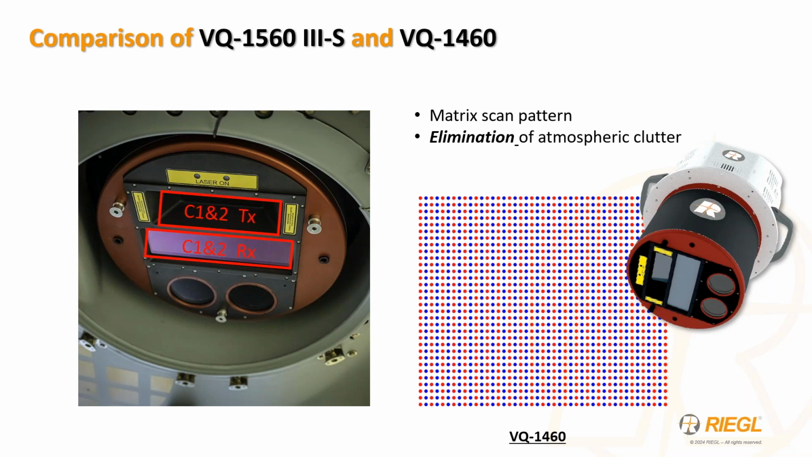So if you're having challenges with respect to smog or in-air particulate from smoke and whatnot, the 1460 really changes the game with respect to the amount of noise clutter that you might encounter in your collected data sets. The data is extremely clean based on the optical chassis design.